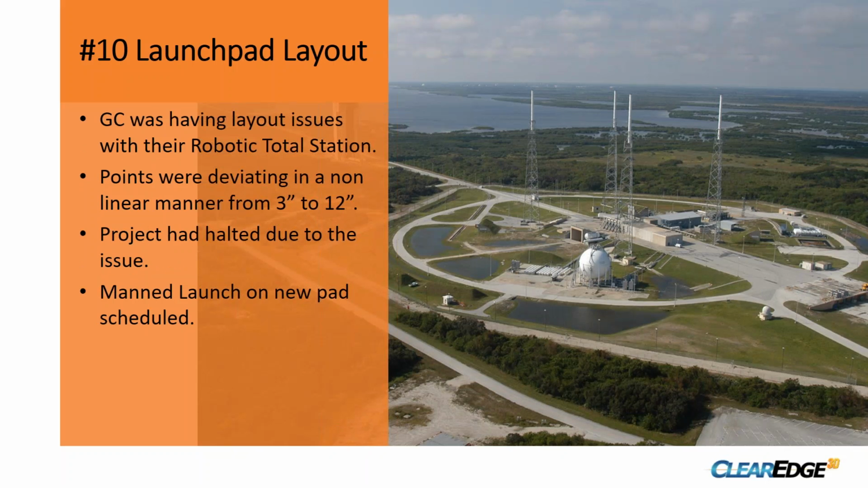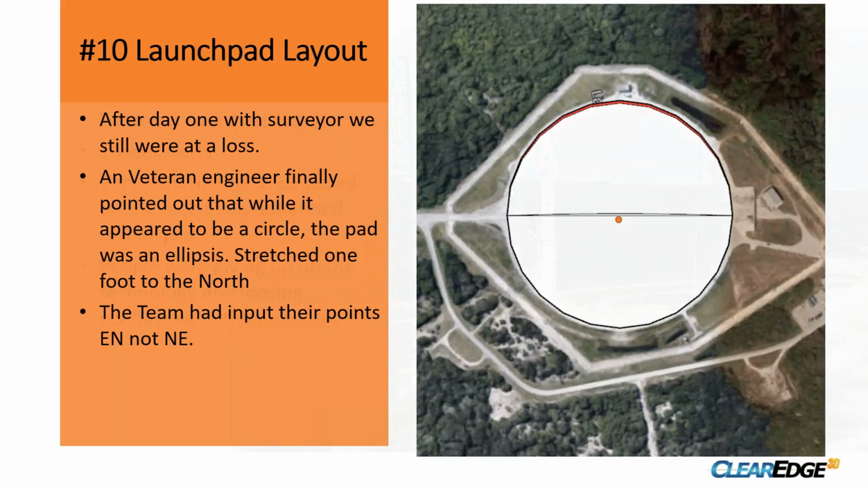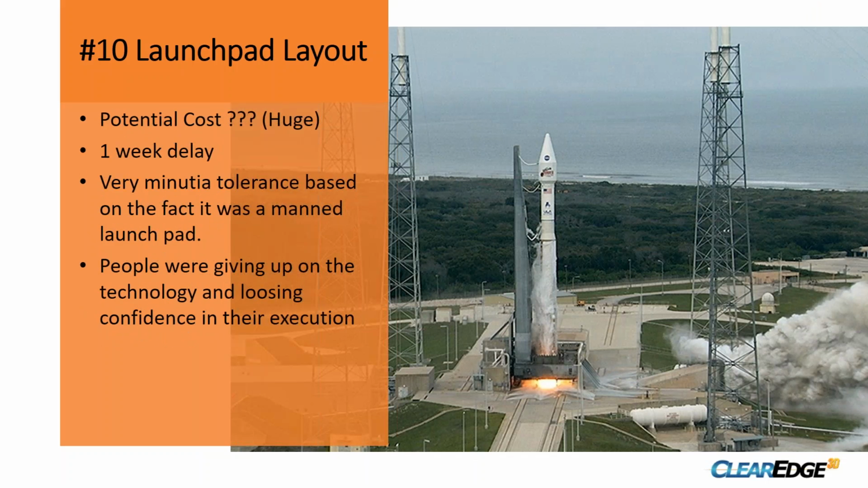Typically, when you have a robotic total station and something's going off, you would be consistently wrong, not deviating wrong. So I spent a day out there with a surveyor. We couldn't figure out what was going on. The project team was sweating bullets. They had all but stopped working. If you're looking at this picture in the background, the launch pad had previously been for unmanned launches. So they were retrofitting it for manned launch, and they had a date coming up. So there was no pushing past the schedule, really.